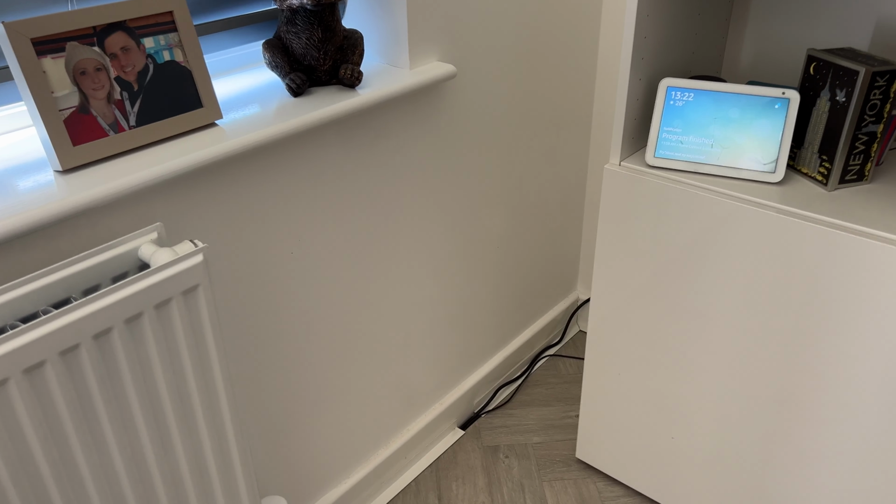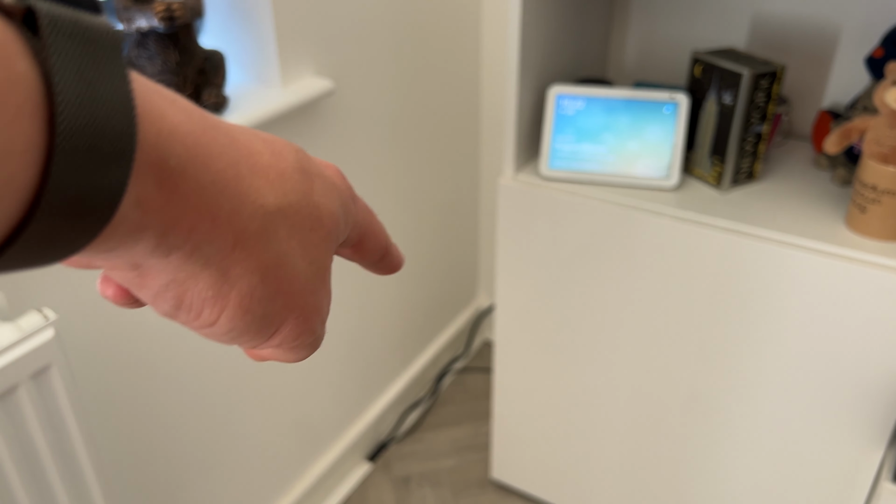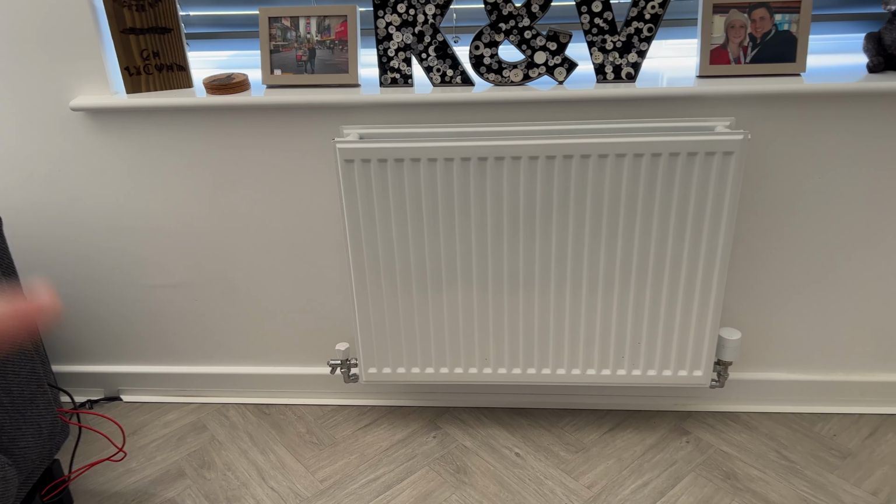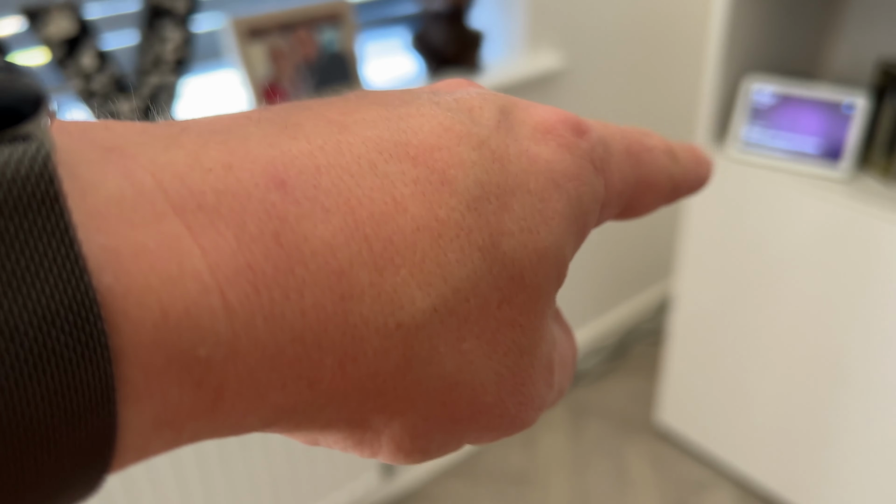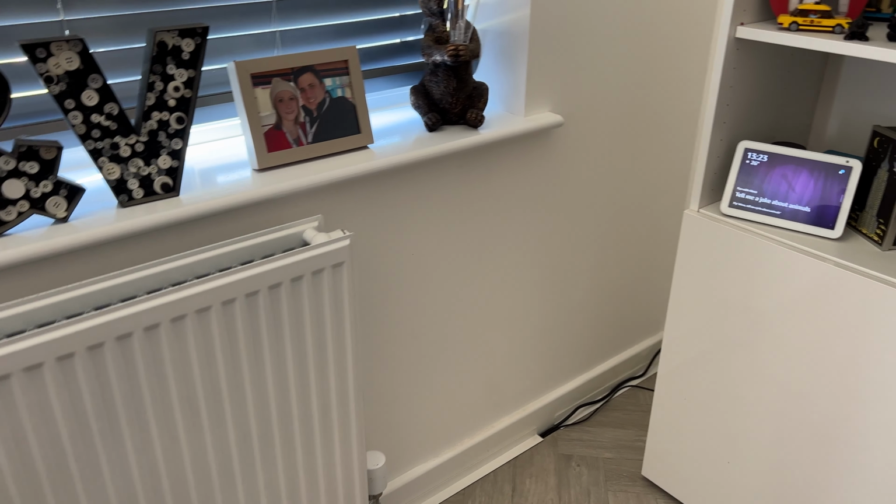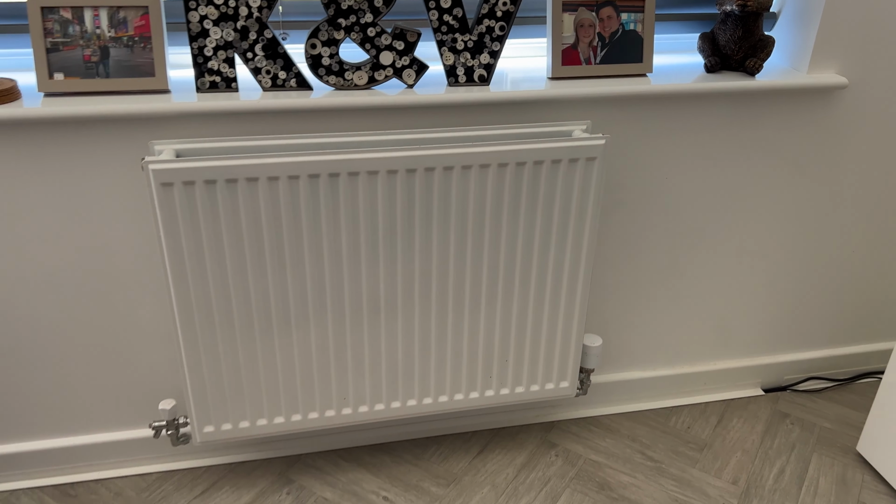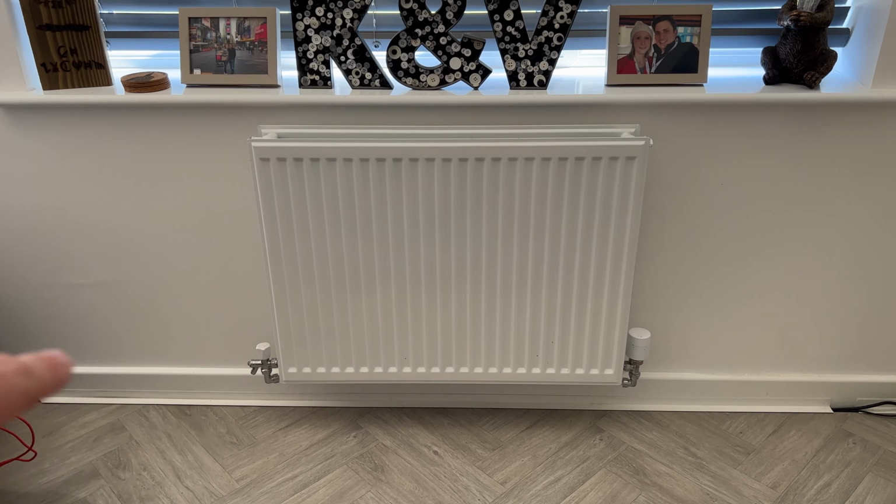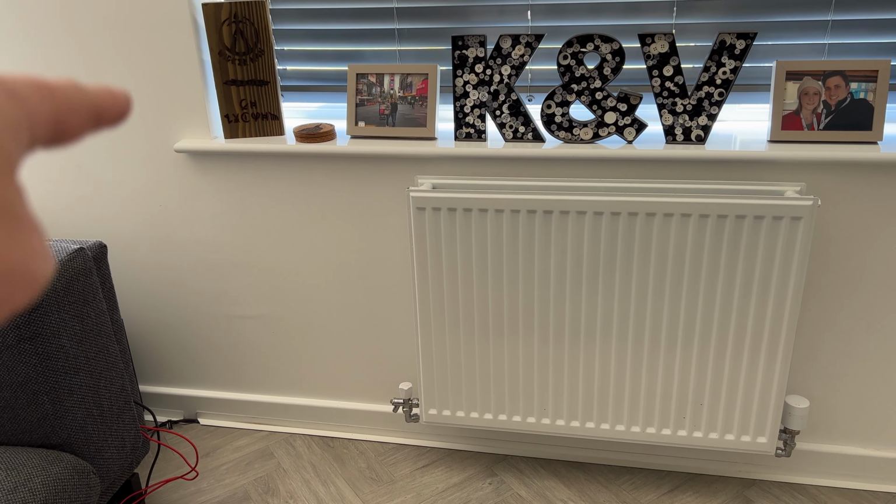So we're in the living room, and this is where I want to put the network points. So let me show you exactly where I want them to go. Now my plan is to put some network points behind here on this wall there. But obviously I don't know where the pipes go. They could go around that way, like that, or they could go around that way and up there, and I don't really know. And obviously I don't want to start drilling over in this corner if there's pipes there. So hopefully we can use the TopDon to see behind the wall.